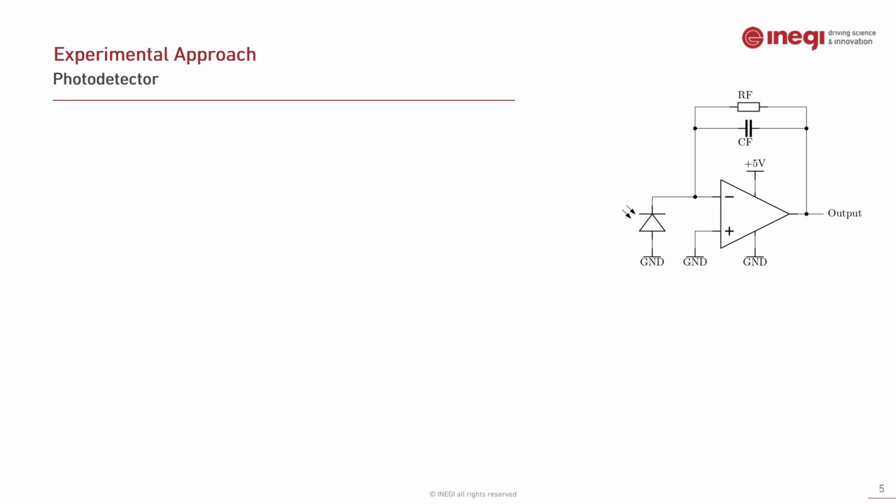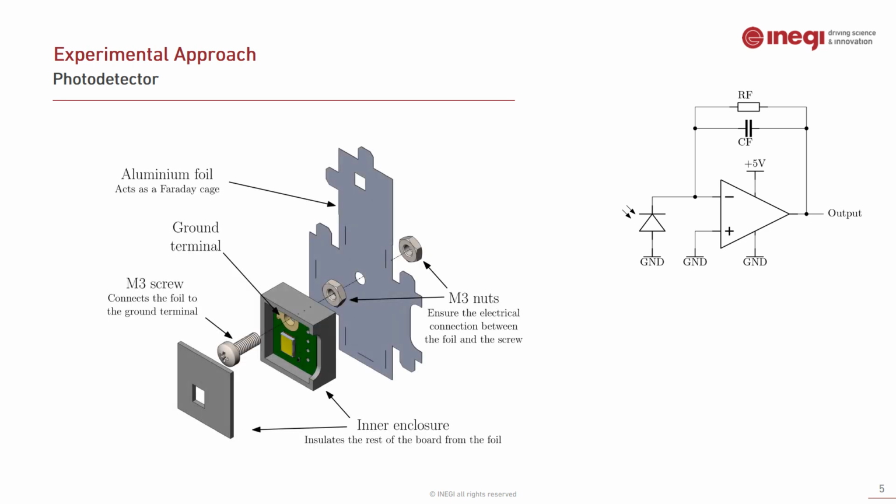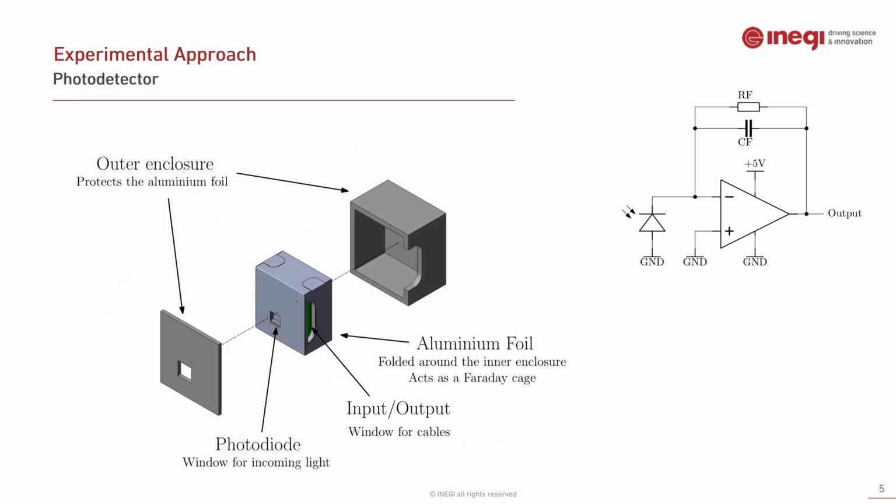Due to these very low currents and high gain, it was necessary to include protection against noise. This was created using an aluminium foil enclosure around the PCB. Due to the nature of this foil, it is not practical to solder a wire to it, thus it was connected to the PCB's ground plane using a screw plus a nut and jam nut pair. Since this foil is fragile, this was assembled inside a protective shell.